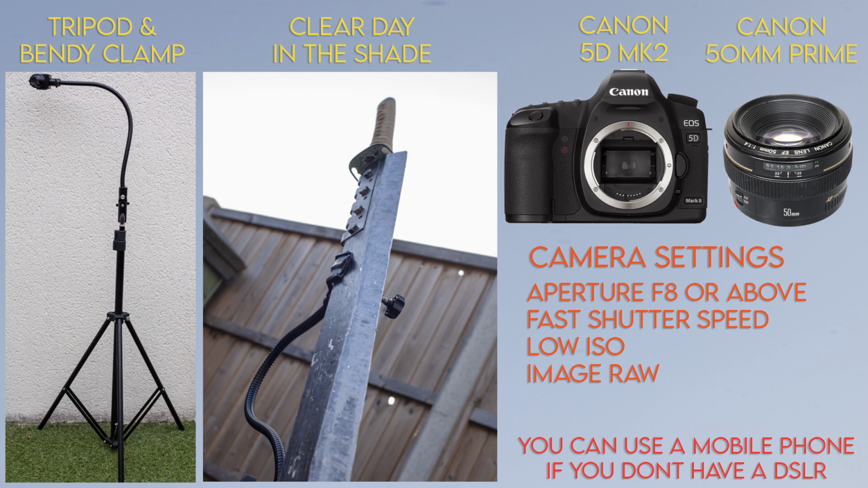So I've positioned this sword so I can get around it with ease. Having it tilted means I can get every angle I need without standing on chairs or ladders. And the hardest thing about photogrammetry is just taking the pictures. You need very sharp images with no or very little depth of field.